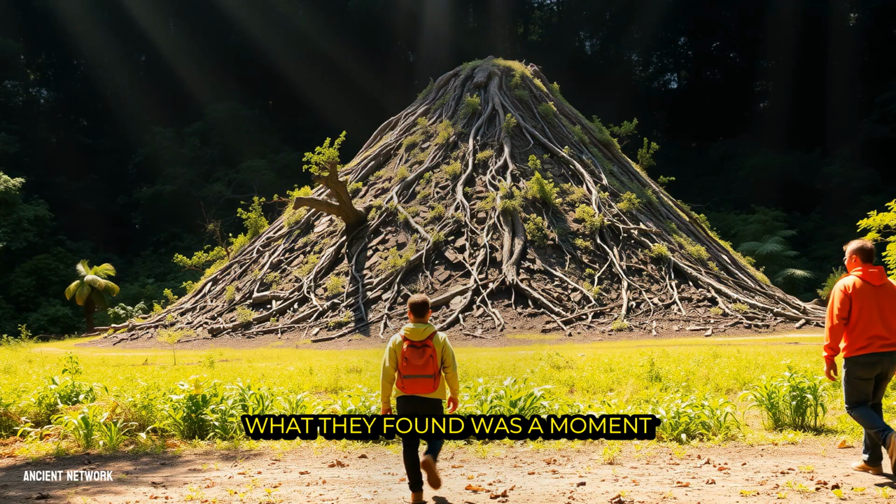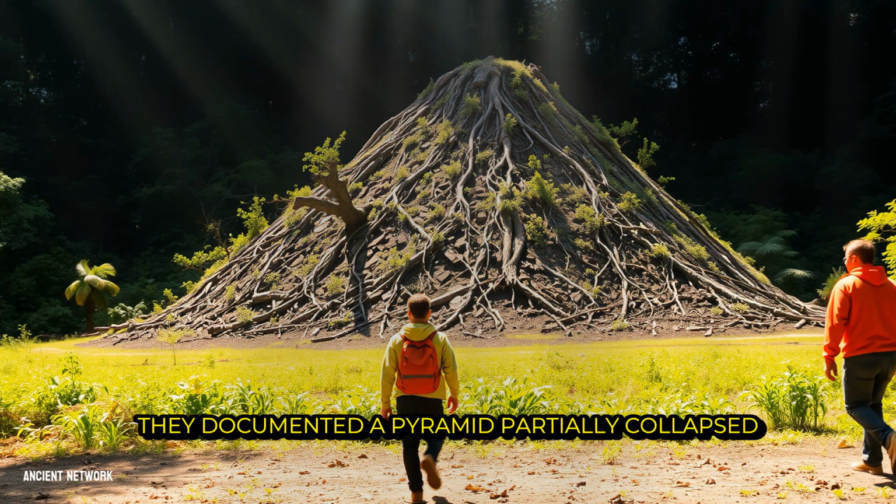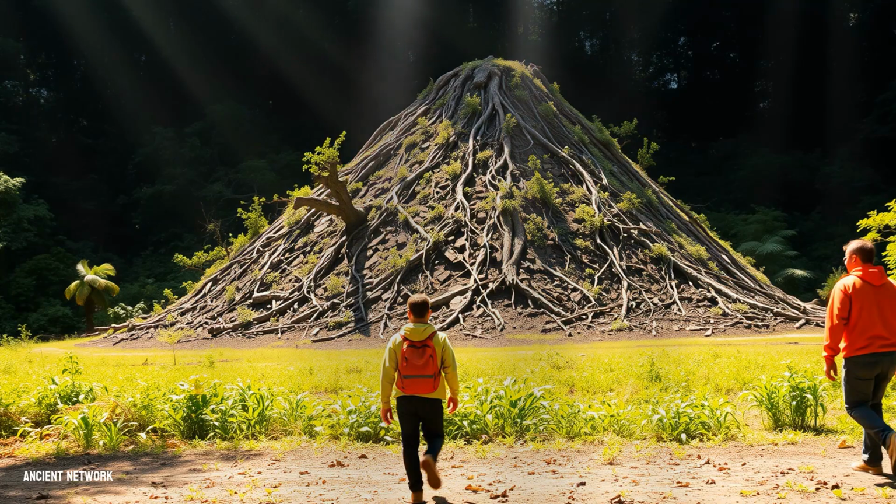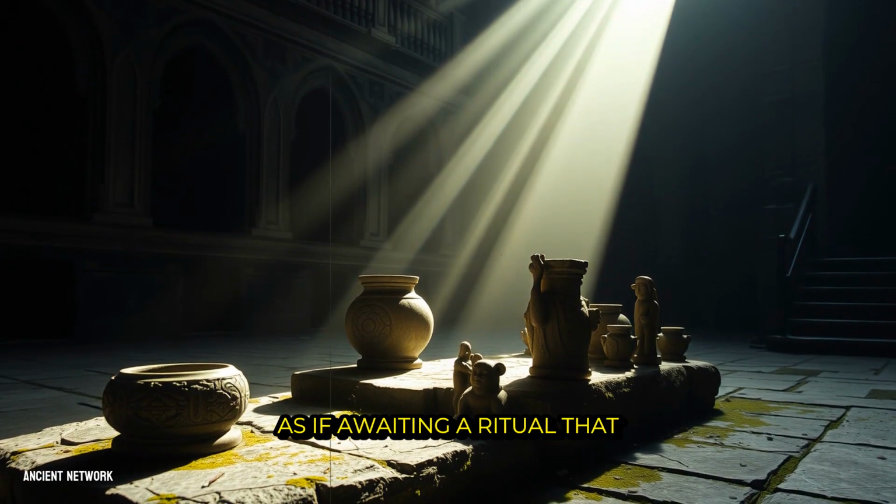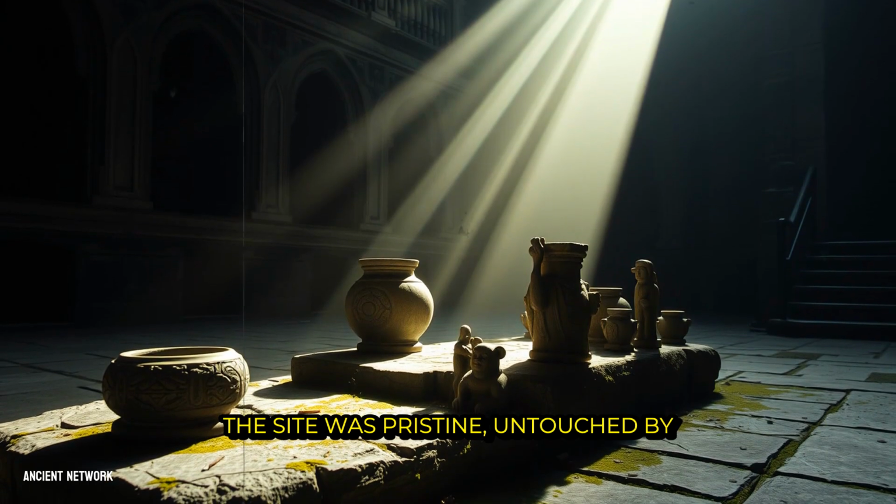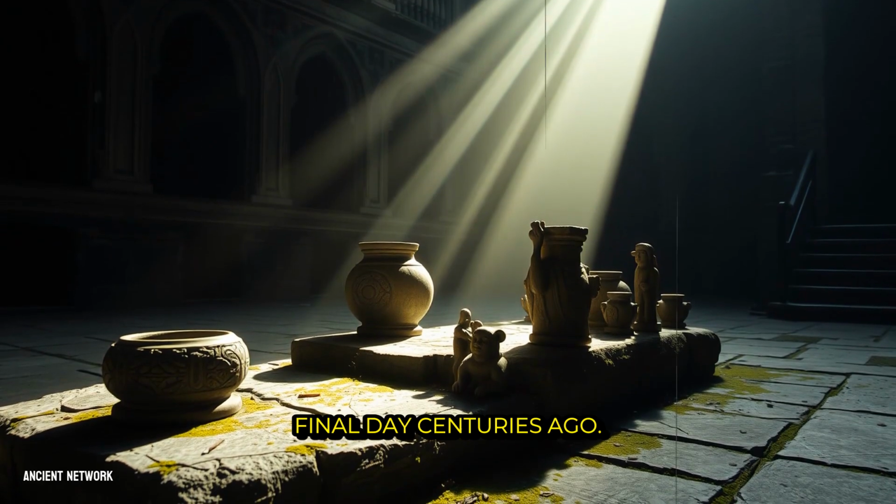What they found was a moment frozen in time. They emerged into a series of open plazas lined with earth and stone platforms. They documented a pyramid, partially collapsed but still imposing. Most strikingly, they discovered a cache of ceremonial stone artifacts, meticulously carved vessels and figures, left in place as if awaiting a ritual that never resumed. The site was pristine, untouched by looters, a silent snapshot of a final day centuries ago.